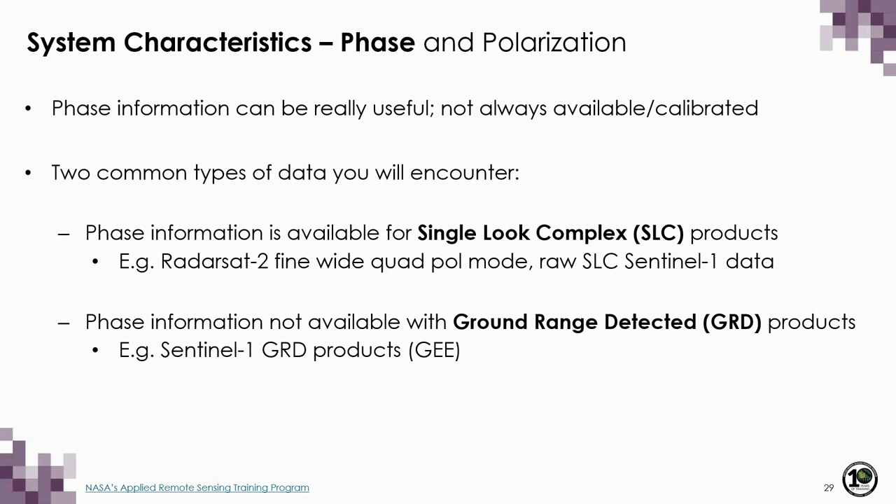Despite the fact that phase information can be very useful, it's not always available or calibrated. Two common types of data you will encounter are single-look complex products, where phase is available. This includes RadarSat-2 fine wide quad-pol mode data and raw SLC Sentinel-1 data. There's also ground range detected products where phase information is not available. And an example of this includes the Sentinel-1 GRD products available on Google Earth Engine.